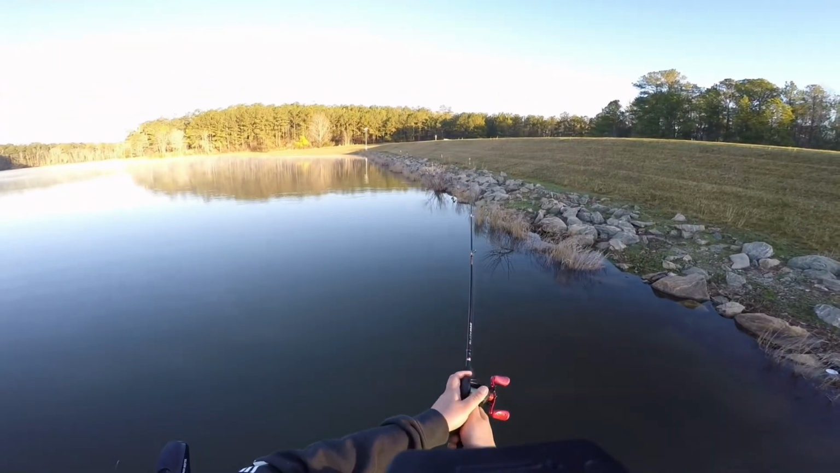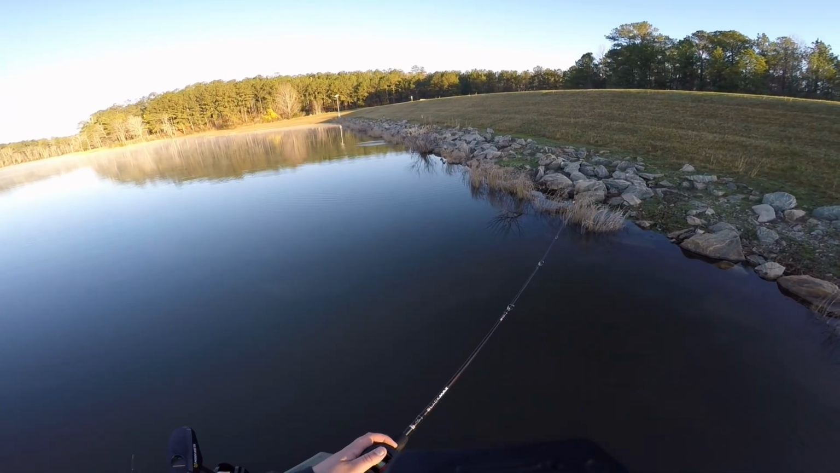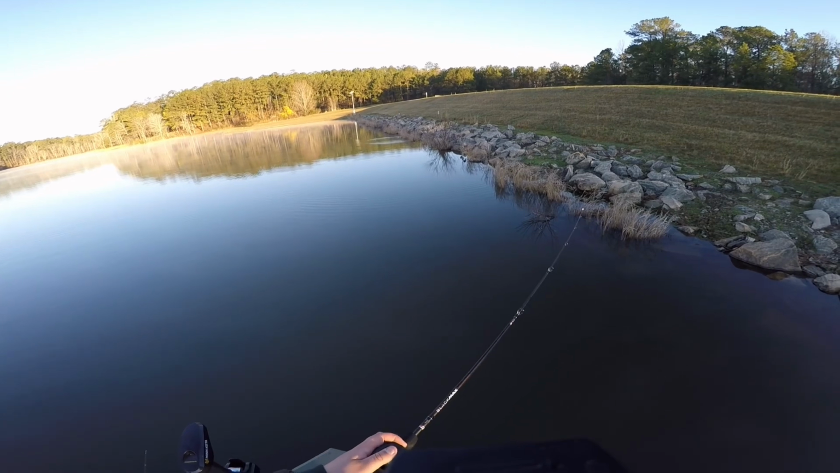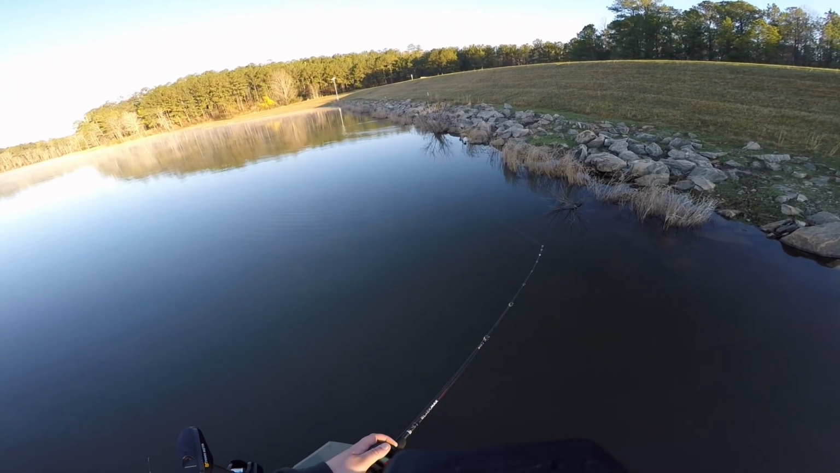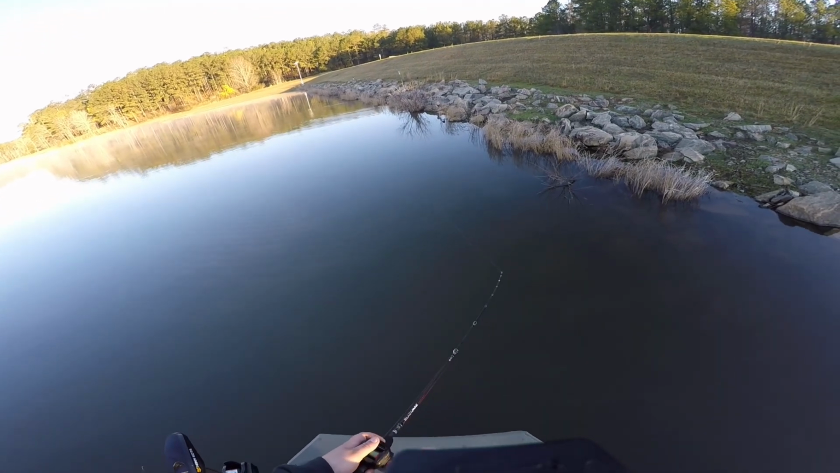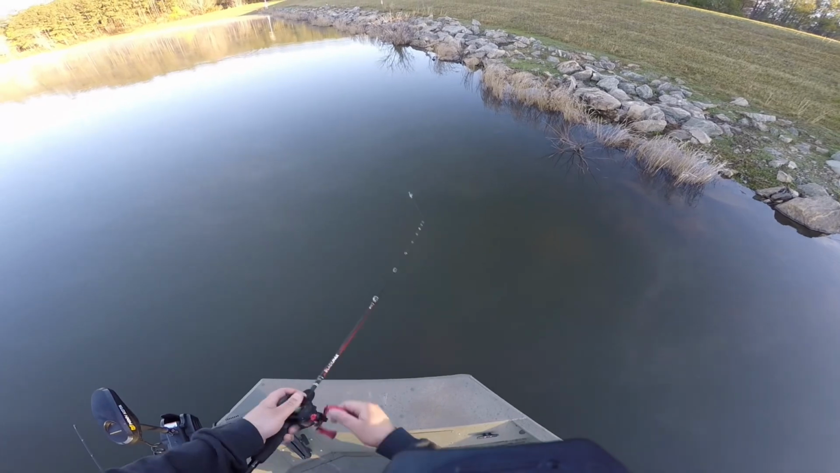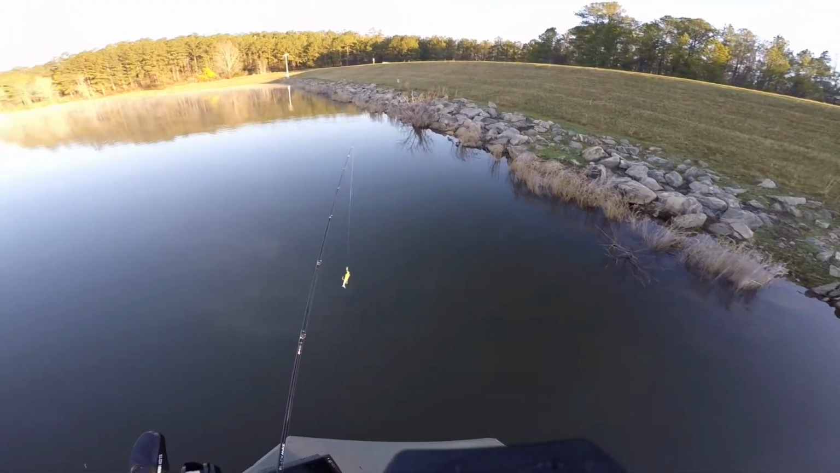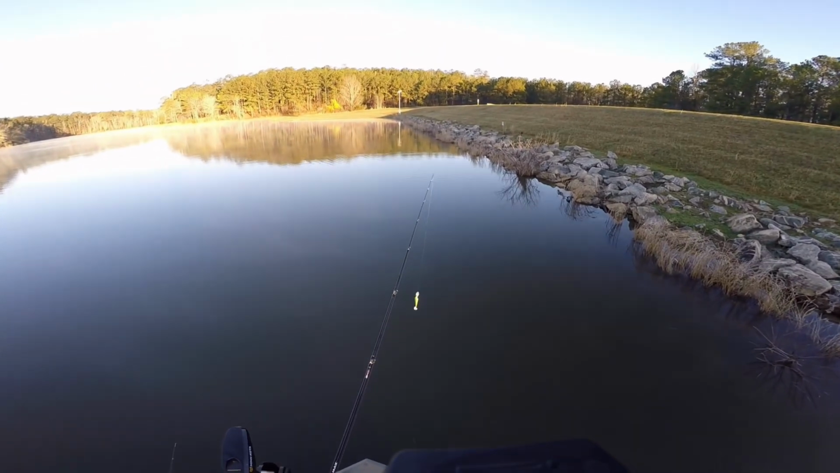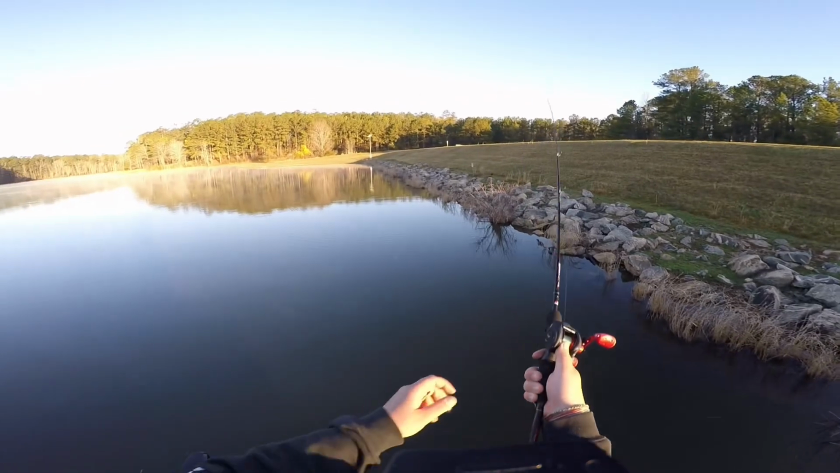I wasn't even going to bring the camera. I didn't figure it'd be worth it, but I thought I'll just bring a head cam just in case. And now I'm glad I did. 2 big fish back to back. Big for what I was expecting. Those were probably 2 2-pounders.